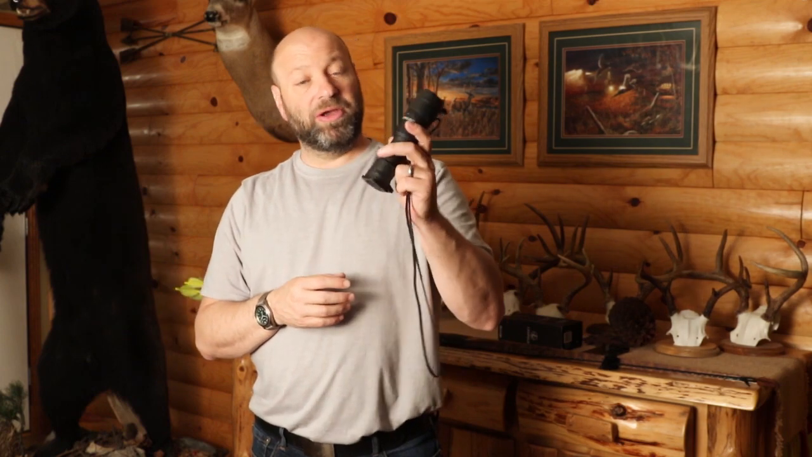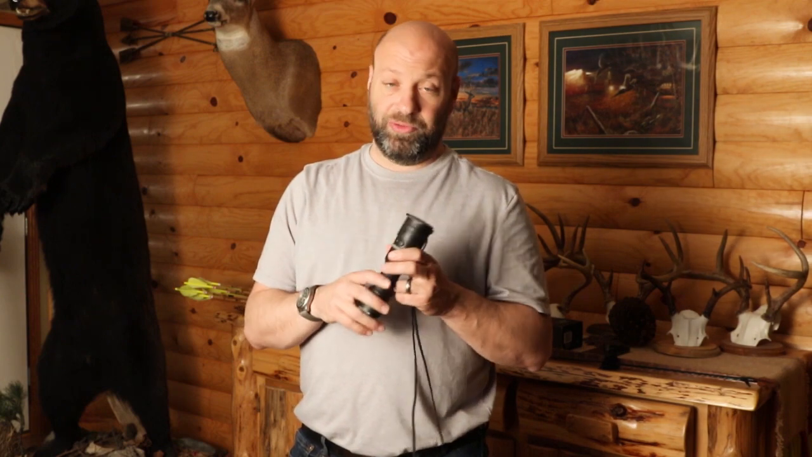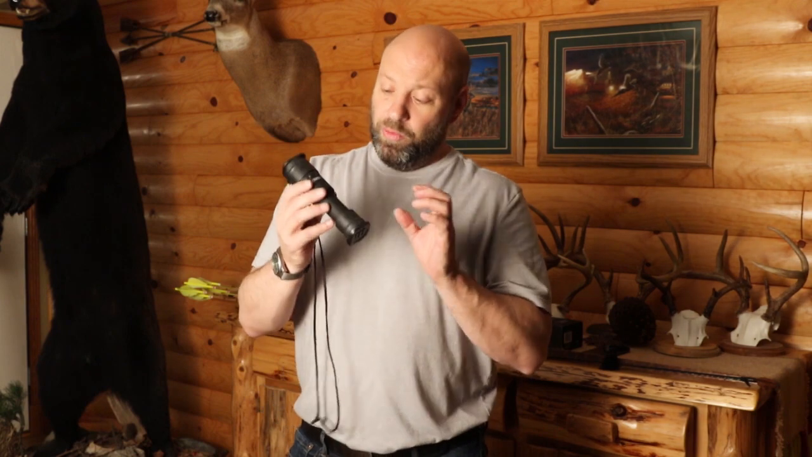And if I happen to not be able to find an animal, I can go back to the truck and get this and use it as a tool to help me find that animal and hopefully recover them. We don't lose a lot, but I don't want to lose any. And this may be a tool that helps. Is it traditional? No, not necessarily. Is it woodsmanship? No, not necessarily. But again, when it comes to animal recovery, I'm not against something like this for that purpose.